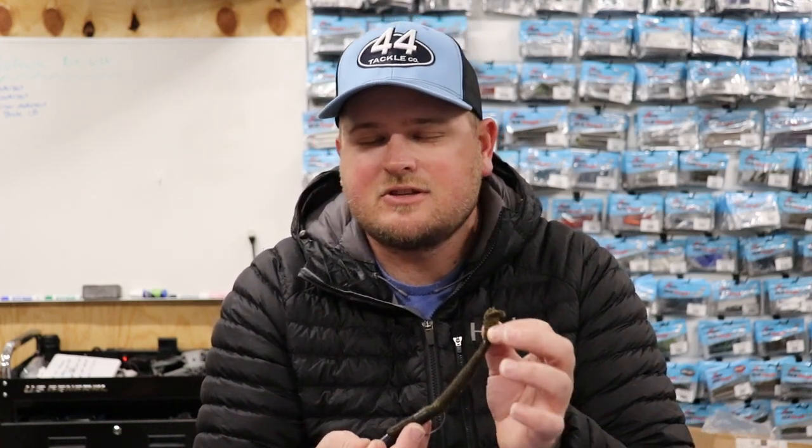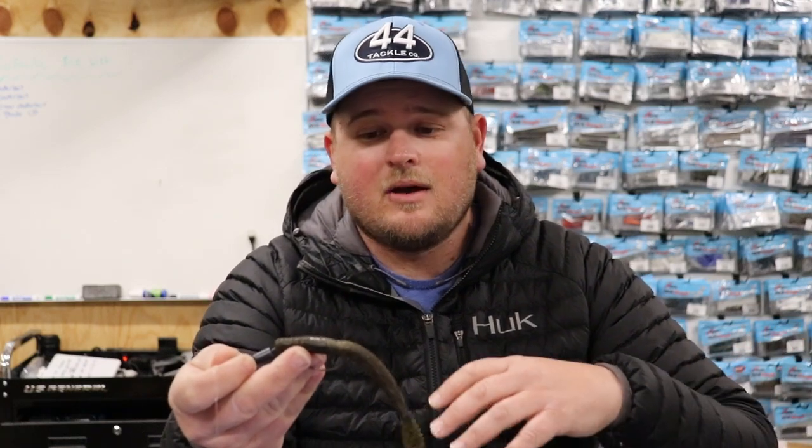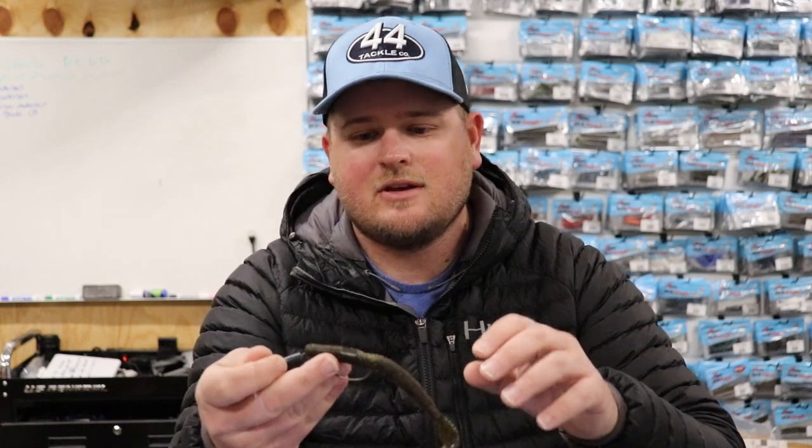Okay, because with a lot of baits the tail's just so stiff that with a 3/16 ounce weight, which is my favorite size for this technique, it doesn't have any action falling to the bottom.